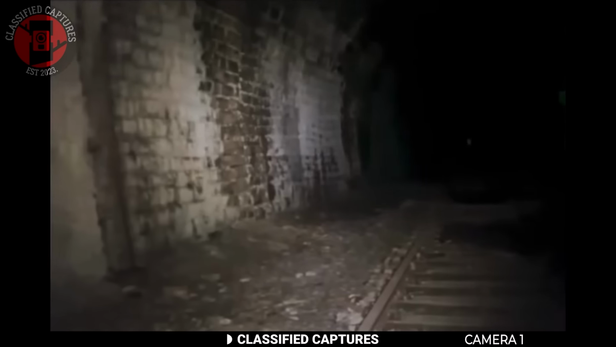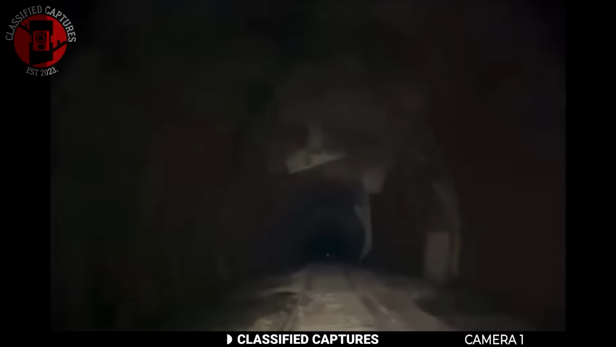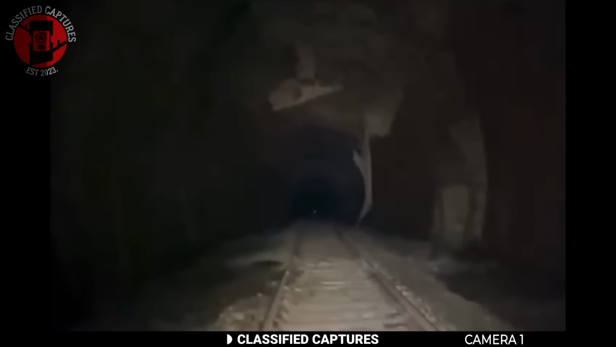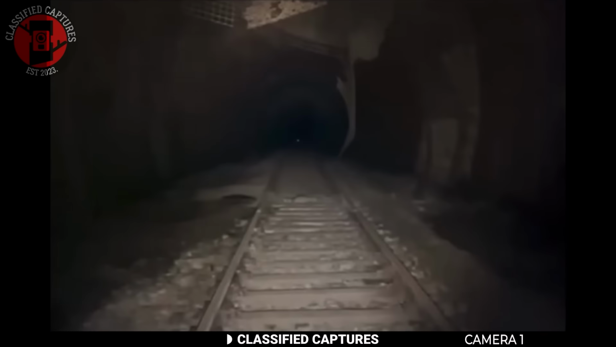In Germany, there's an abandoned train tunnel in Hessen that has become quite the magnet for urban explorers. One woman decided to go in with her phone camera and a flashlight to document the eerie passage. The video begins with her light sweeping over damp walls and rusty tracks, but then, midway through the tunnel, something happens. She stops dead in the tracks, freezes for a second, and suddenly turns and runs back the way she came, and then the footage cuts off.